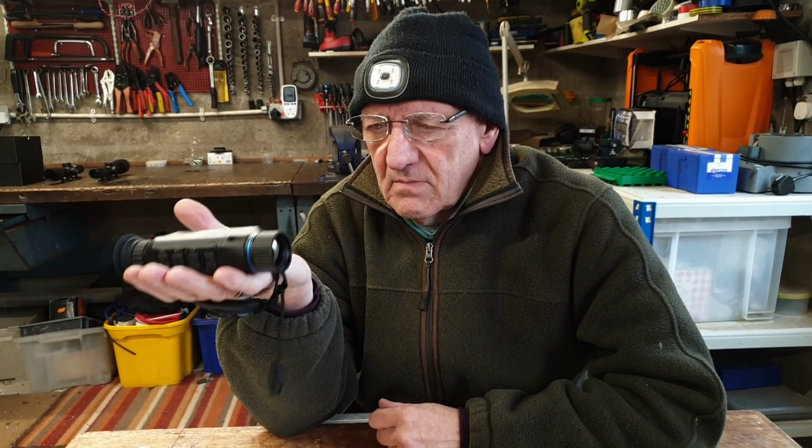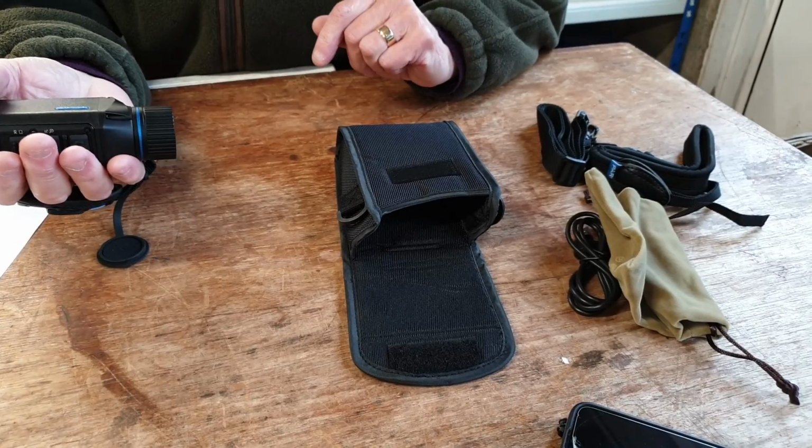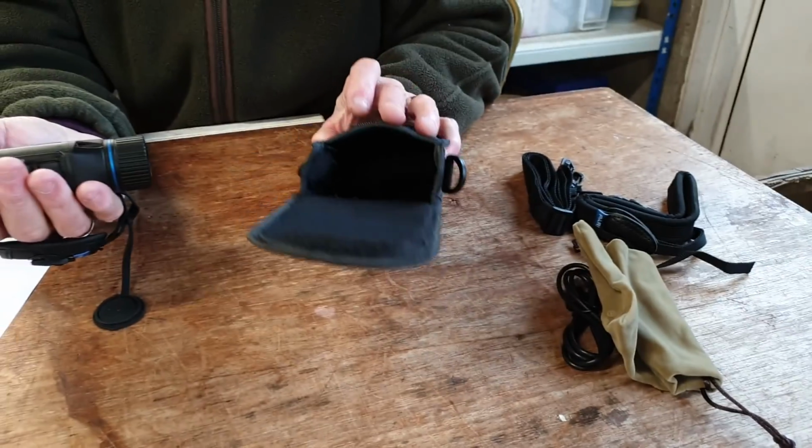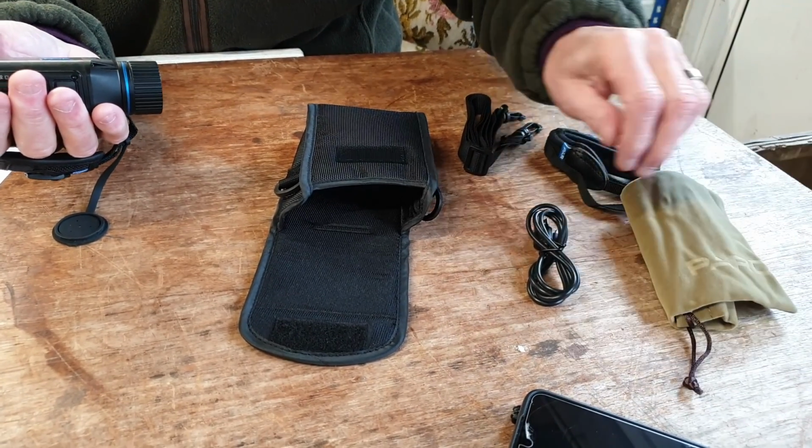Well, you've got other thermals you can compare. You've got that Stella you can compare it against. Yes, I've got the Stella SH50, and I've got my little pocket-sized Explorer as well. We've done the unboxing video, but it's a nice pouch. Neck strap, pouch strap, nice soft bag that you always get from Pard.